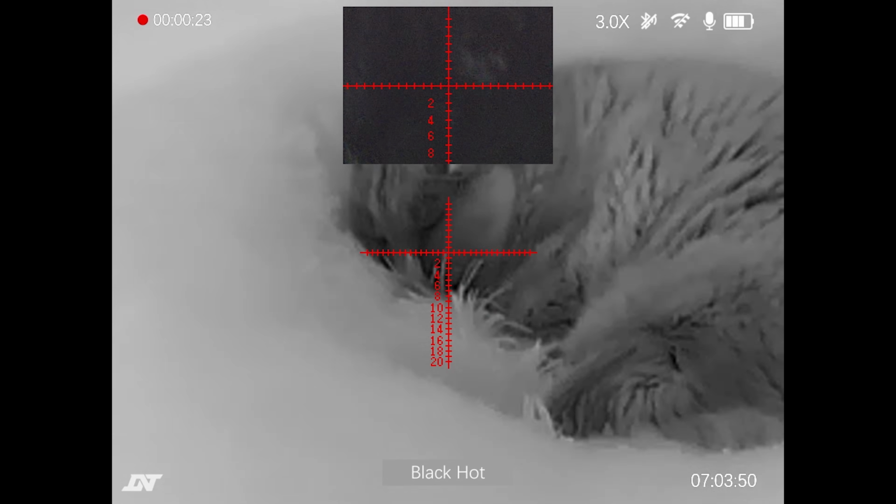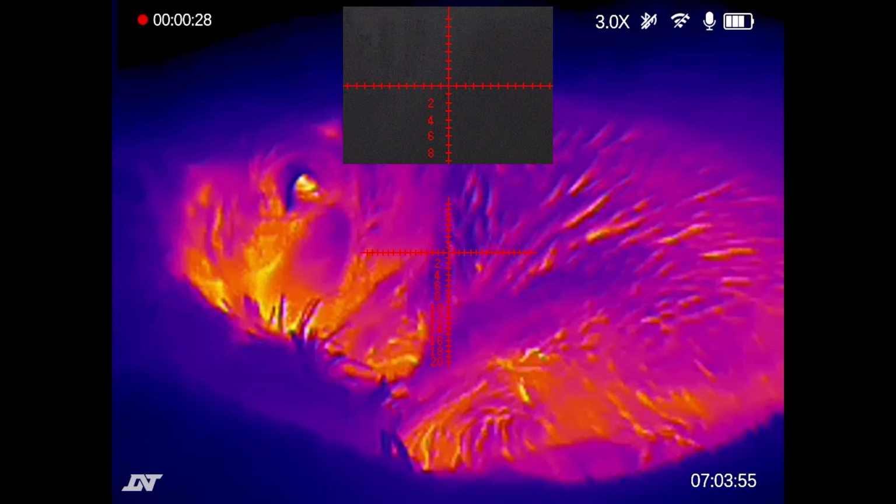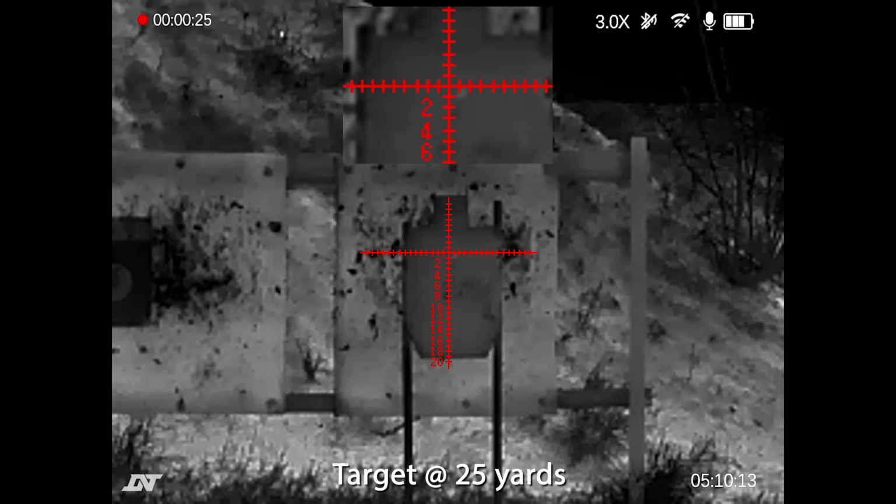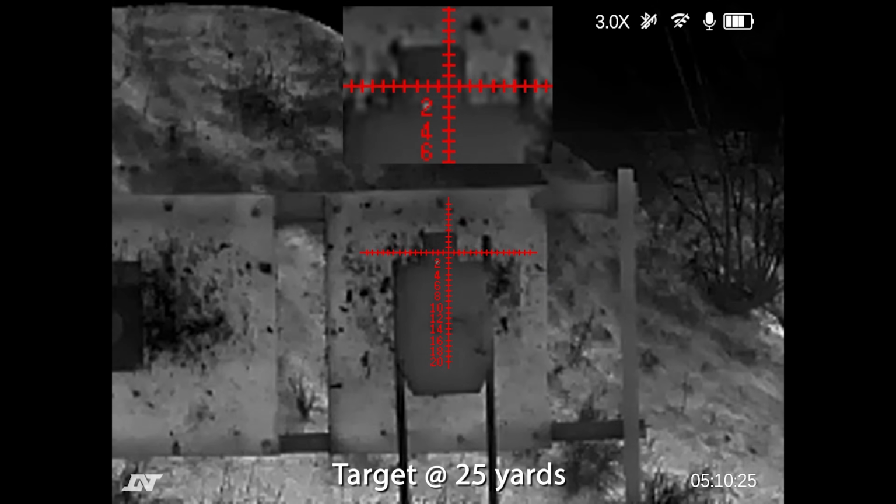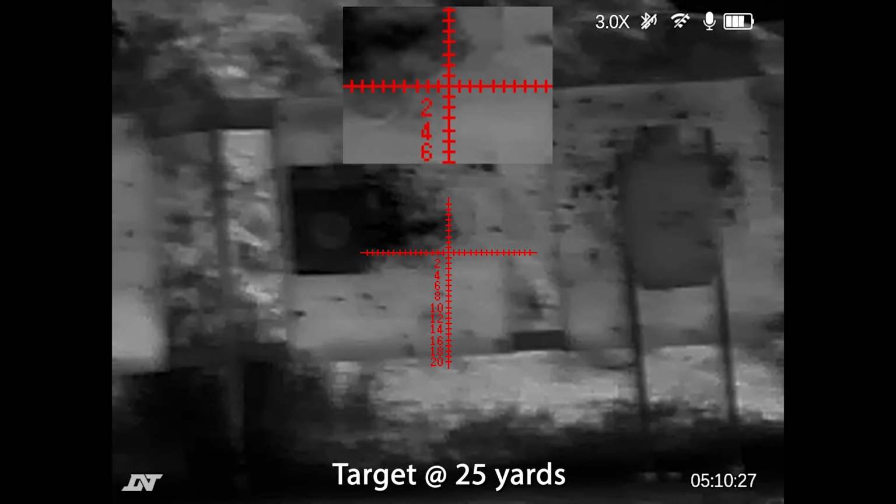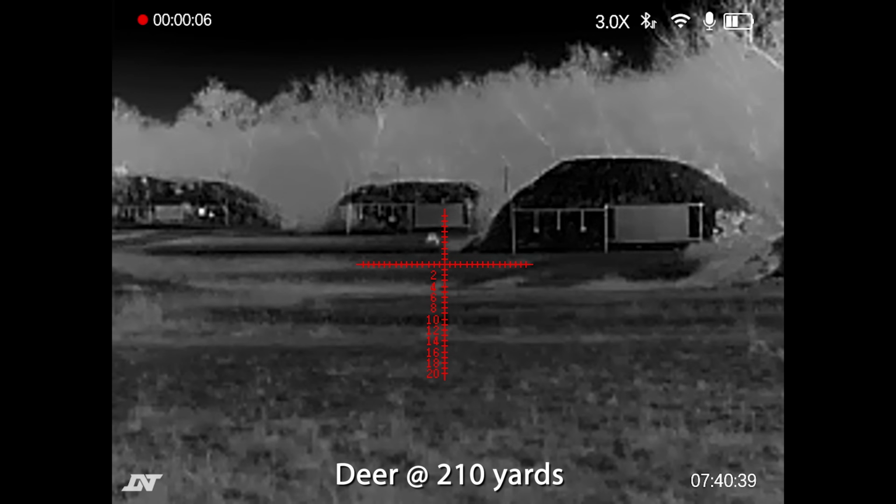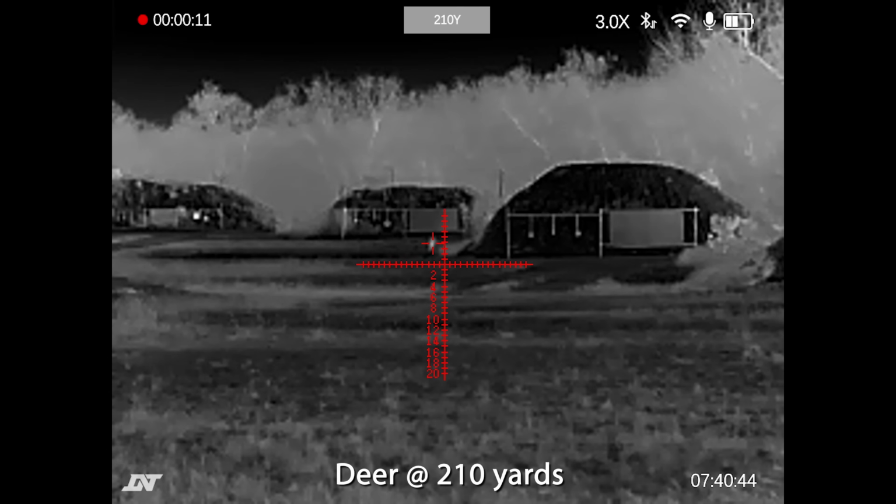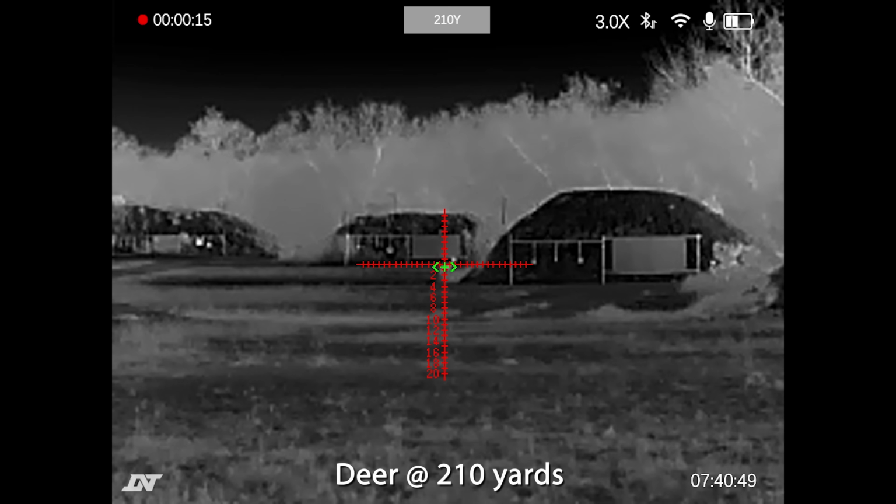Now, going into the thermal side of the house, I just, again, want to manage expectations. This is a 256 core thermal optic, which is probably the bare minimum I recommend anyone going with. I know there's some 160 core thermals out there, but I think that's going to be very, very hard to get a precise zero. That being said, the 256 is more than sufficient in my experience to identify things out to about 200 yards. Going further than that, you're kind of pushing it a little bit, unless you really know how animals move and you're really looking at the movement more so than the outline. You know, that's going to fall on your level of experience.